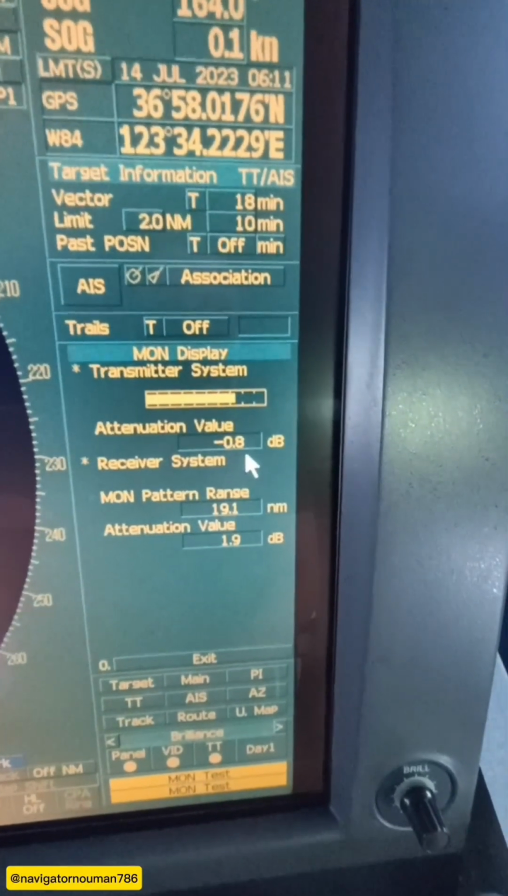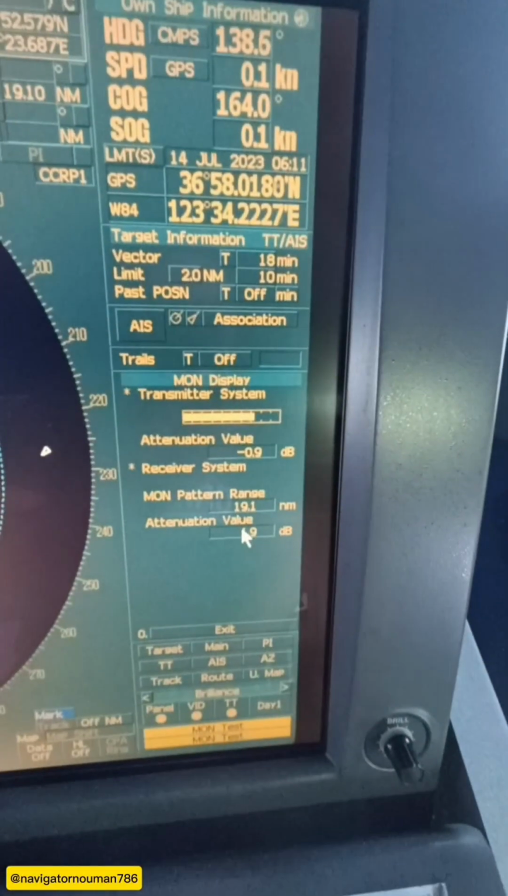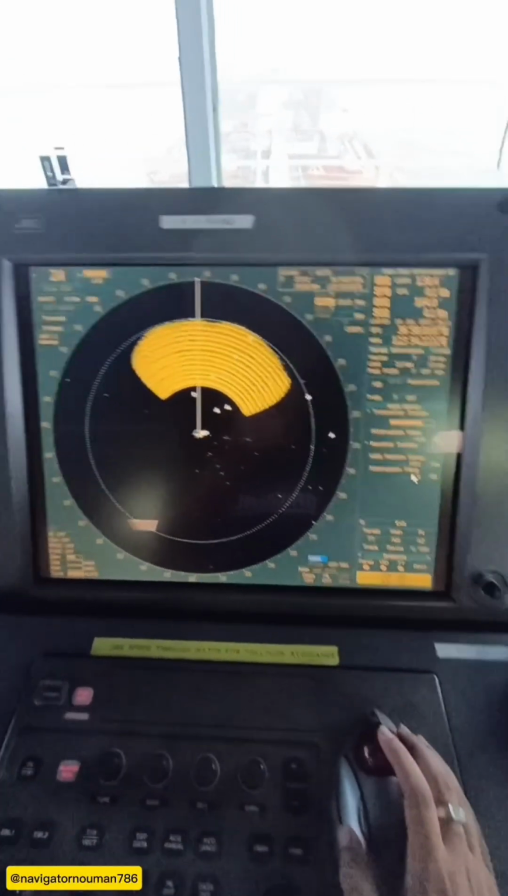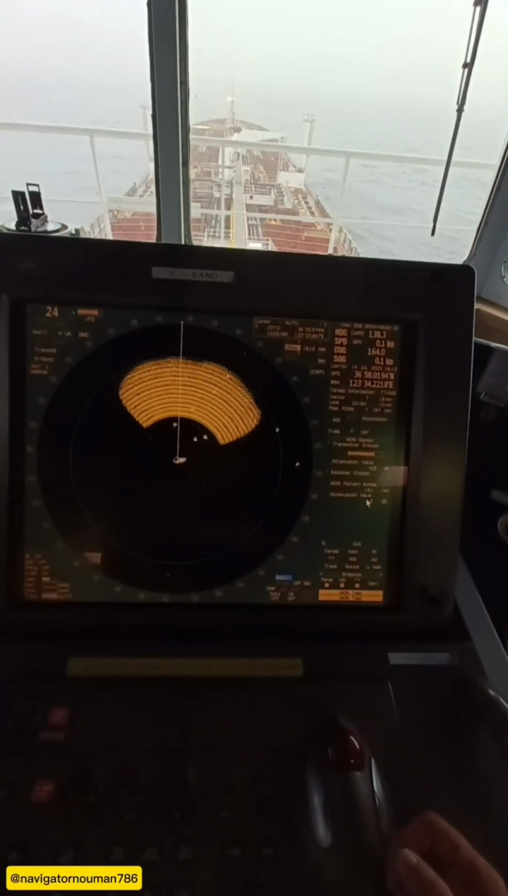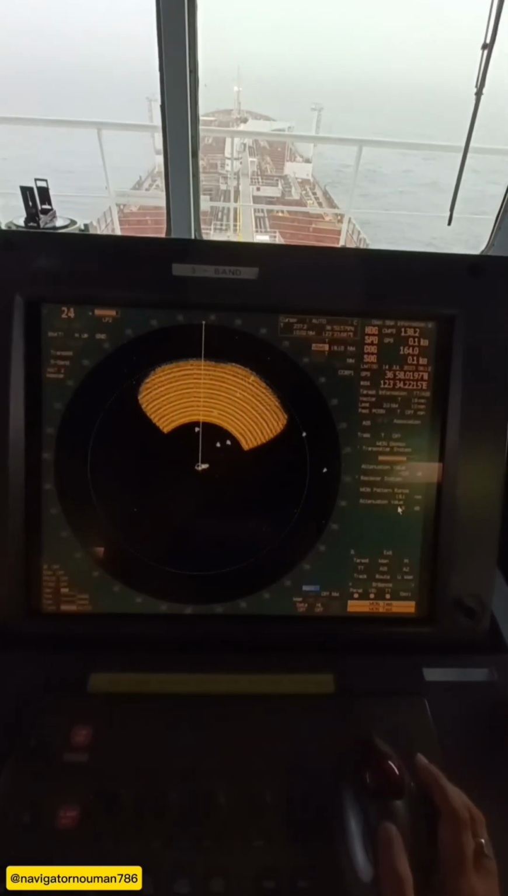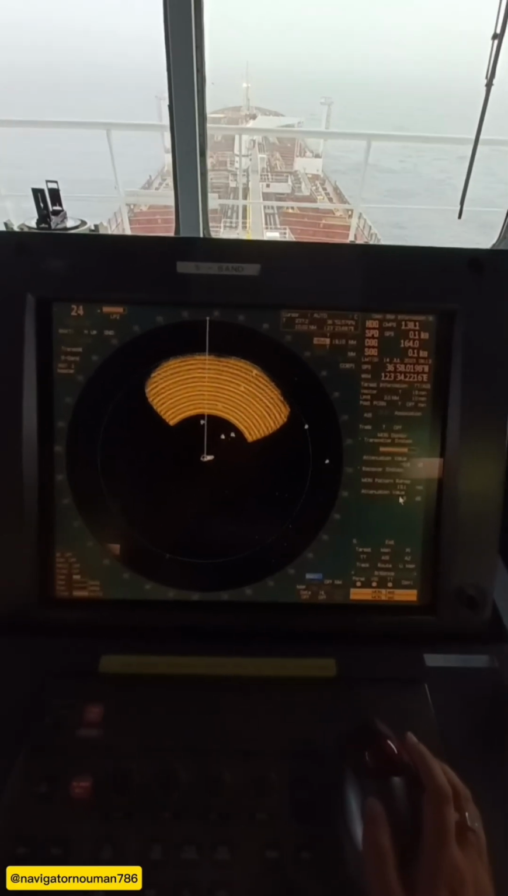-7 dB. If it is -7 dB, that means the efficiency of our radar has gone down, so we have to change the magnetron. Basically this radar is fitted with one magnetron. That magnetron needs to be changed after some time depending upon the running hours, as given in the manual. If the magnetron exceeds that running hours, then we have to change it.